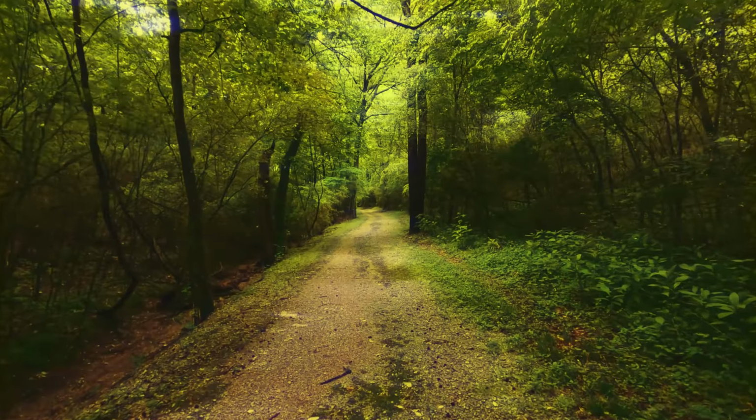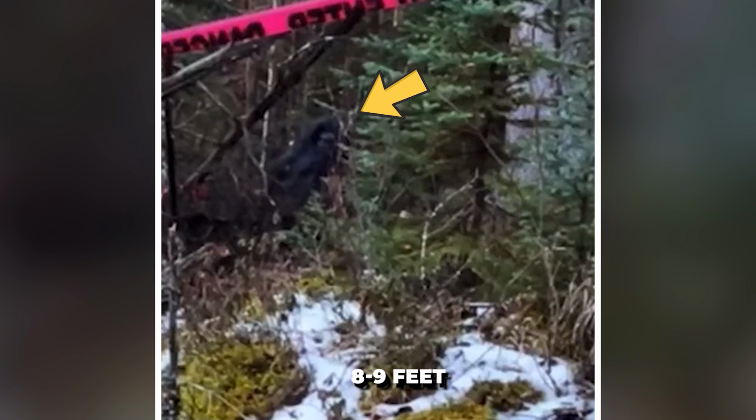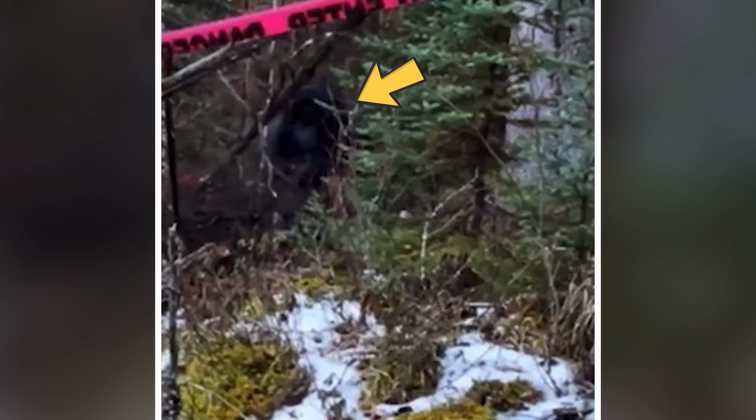Angry Sasquatch. Deep in the woods, a trail camera captured a heart-stopping moment that has left the world in awe. A gigantic, dark Sasquatch-like creature standing at an estimated 9 feet tall was caught on video dropping a massive tree branch onto a campsite. The sheer size and strength of this mysterious being has sparked both fascination and fear.